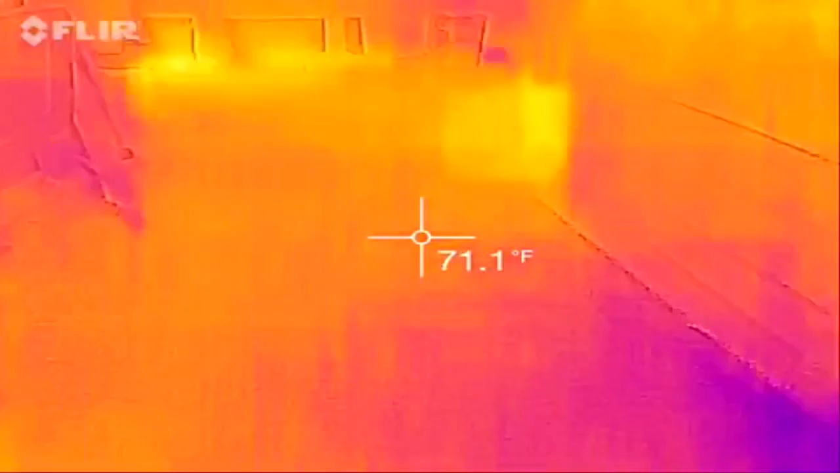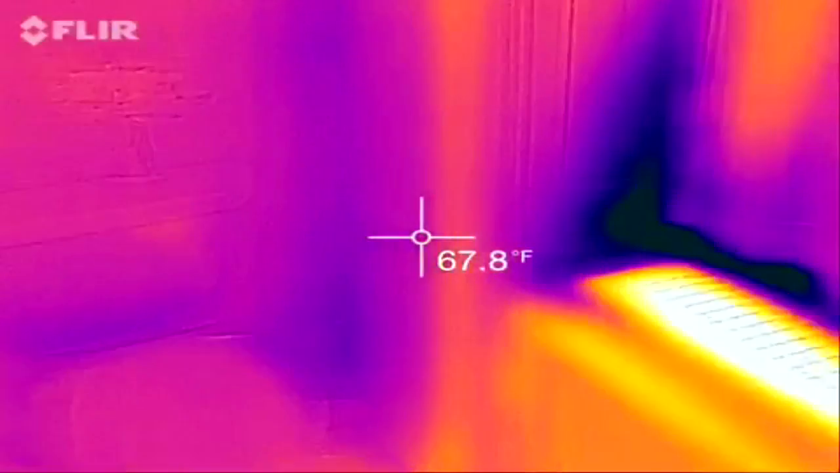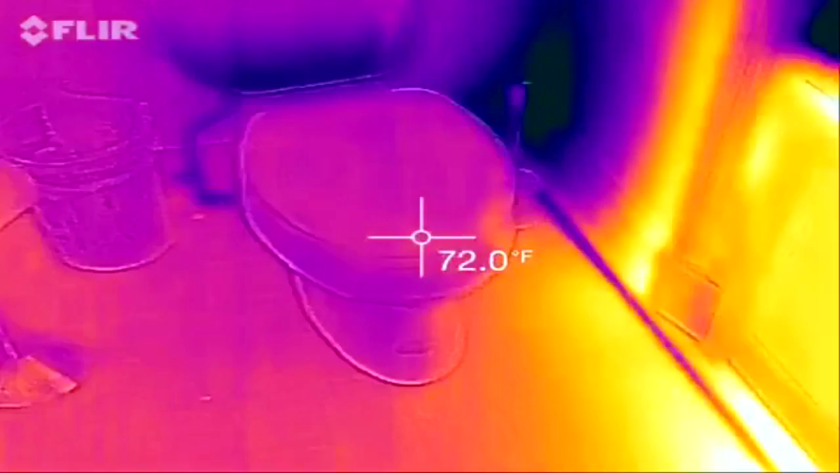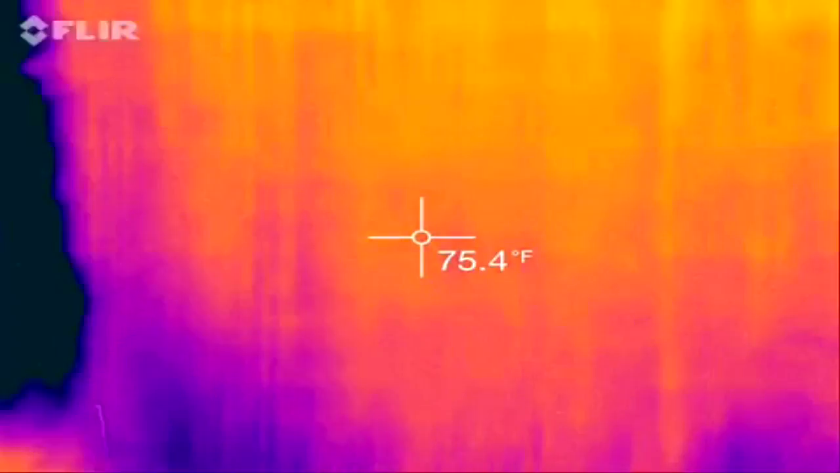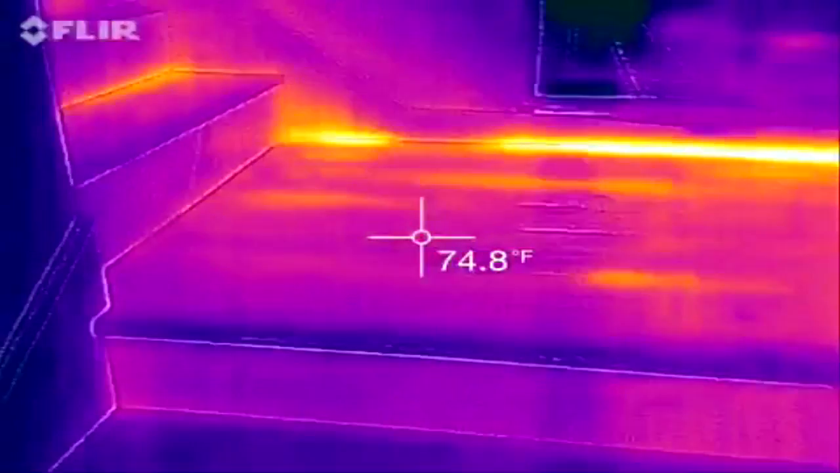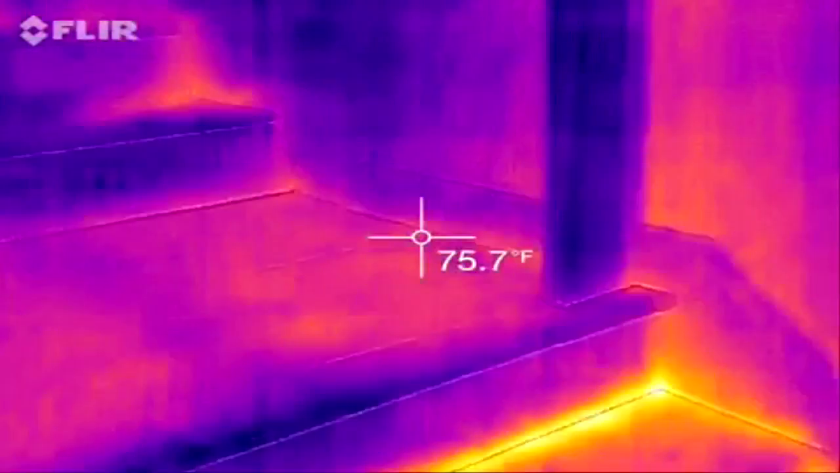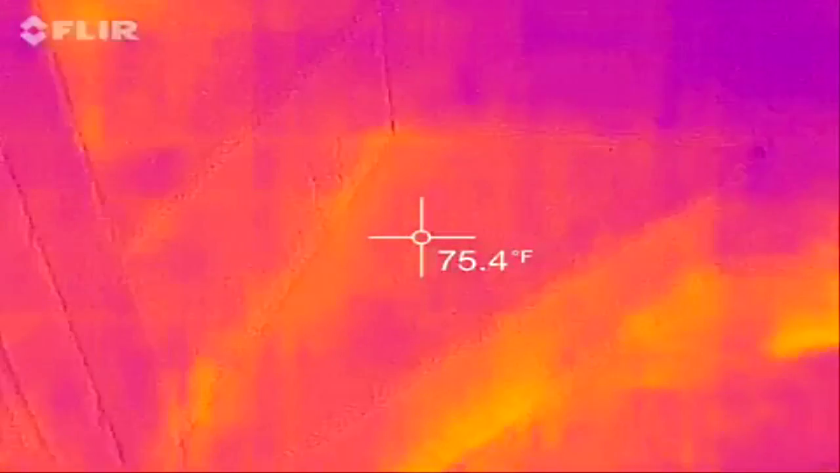Back up the stairs we go. See anything in the wall here? Yeah, you can see here. We see some. Let's go back up the stairs. We're going to go to the back side of the stairs. See a lot of warmth.